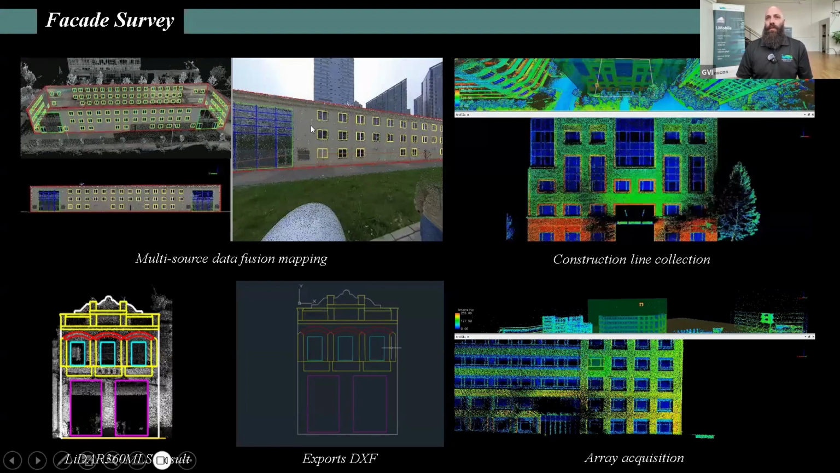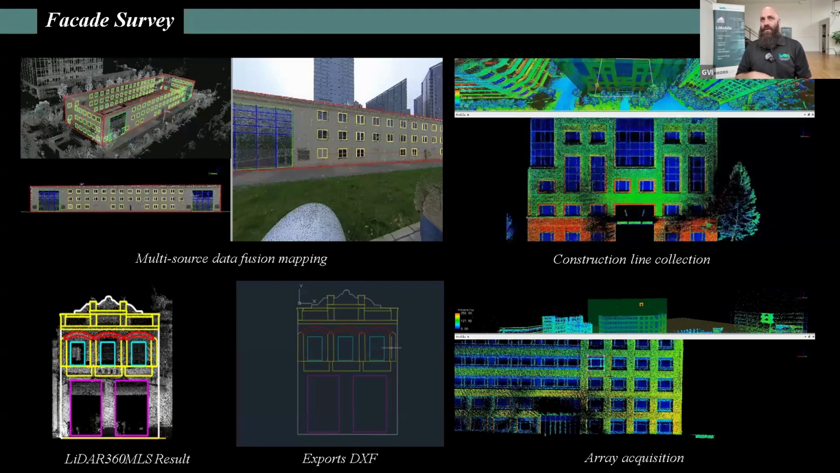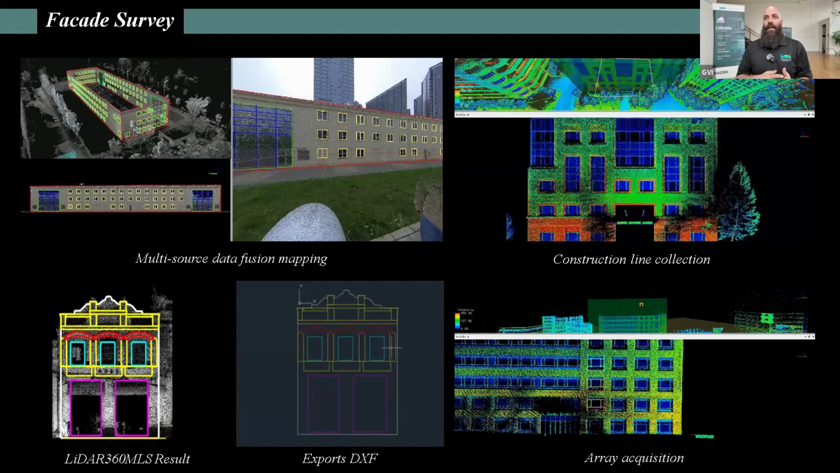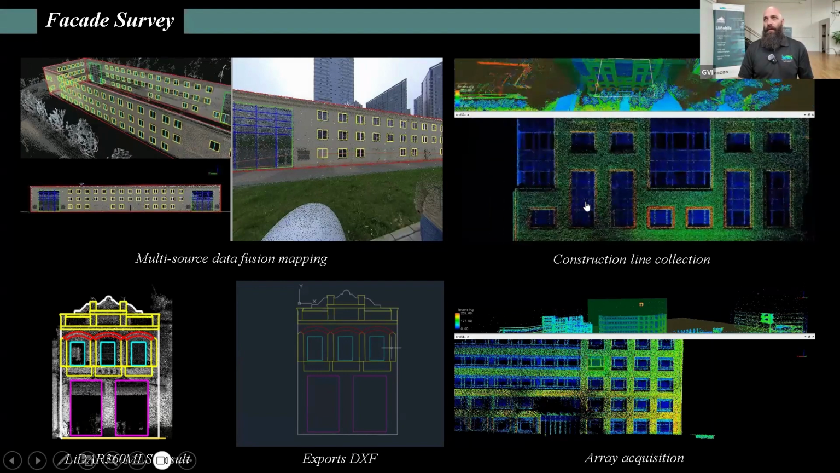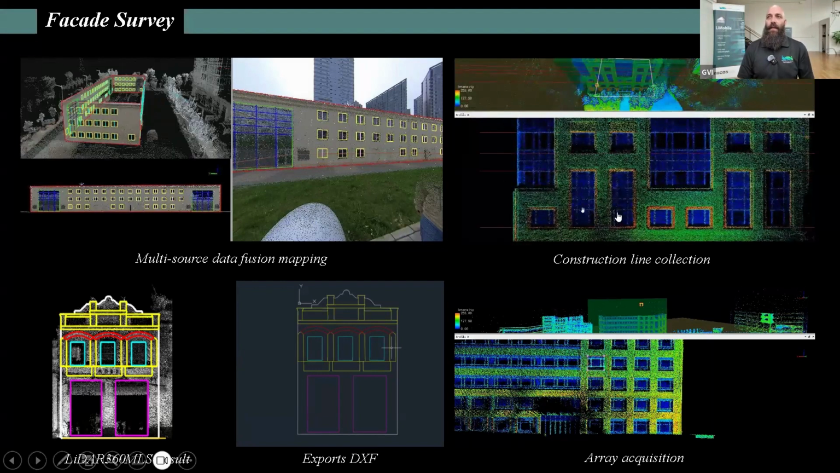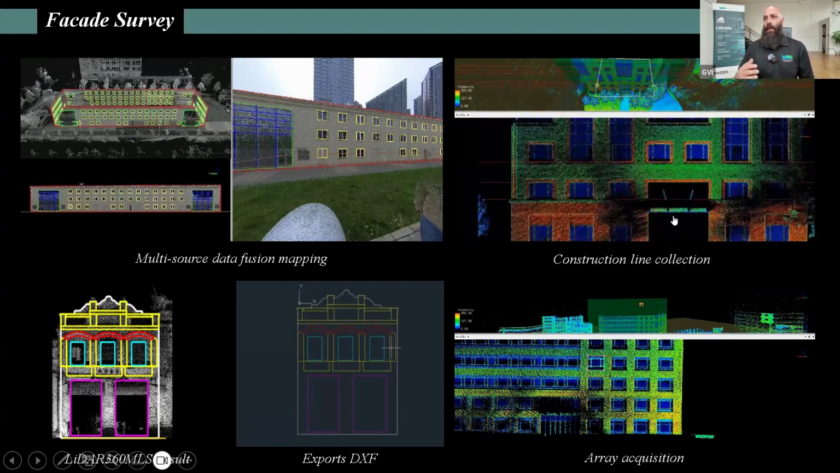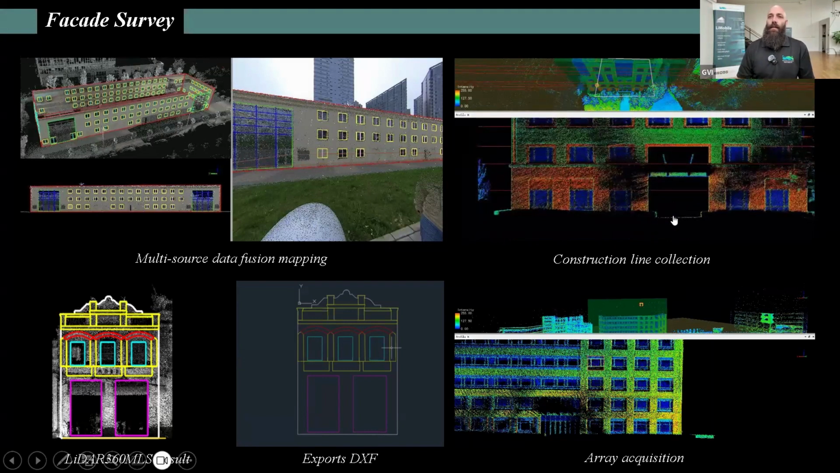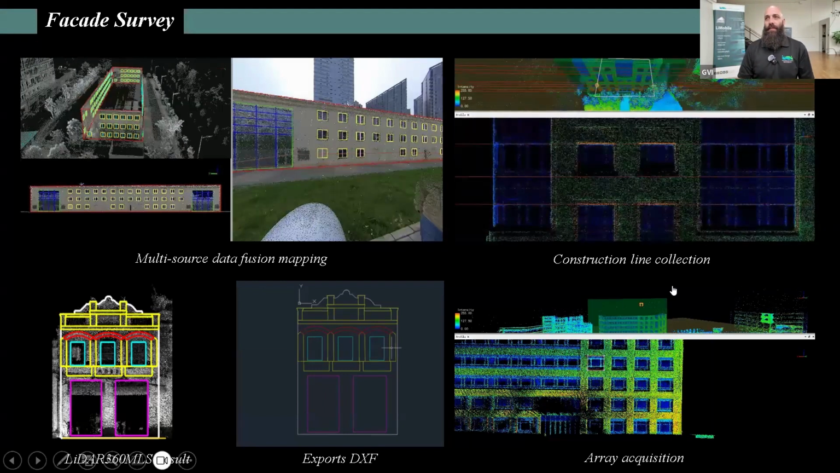Some of the other key things is the multi-source data fusion mapping. We're getting a lot of requests for real scenes and digital twins, and automatic extraction of specific features such as windows, outlets, and croppings. These are all tools that are available within LiDAR360 MLS. As you can see, this data is collected by the LiMobile M1. So utilizing the system that we're highlighting and the MLS system, you're able to get specific types of features, including construction lines and DXF files, and get an array acquisition of your data.